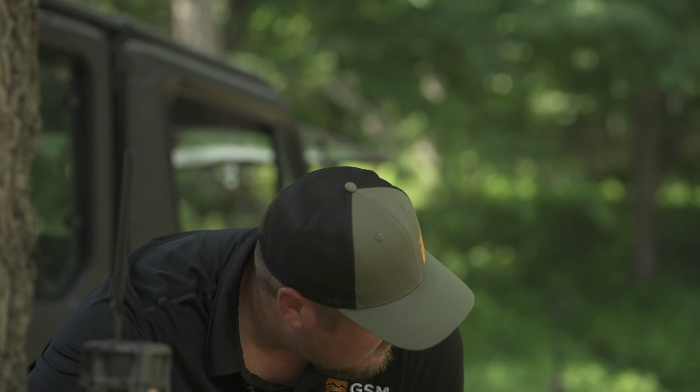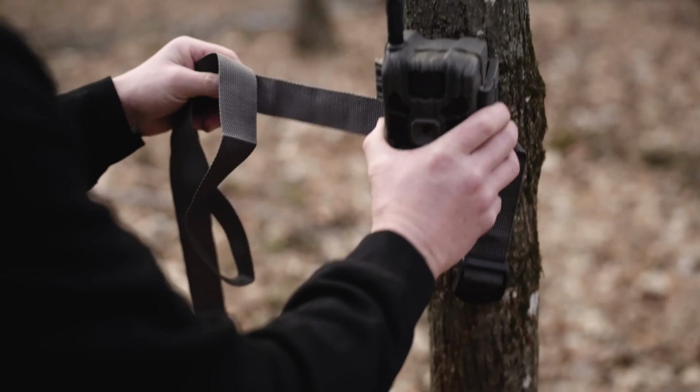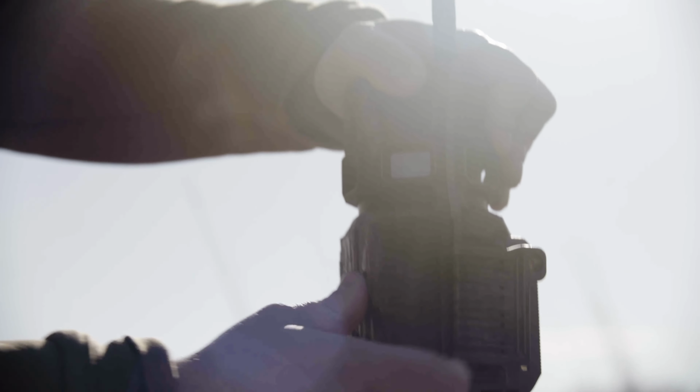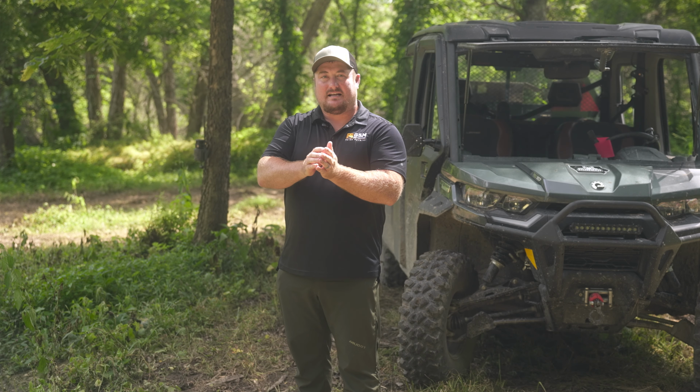Right about the beginning of September or shortly before they shed their velvet here in the Midwest, I like to go out and pretty much put a blanket of cameras out on my farm to start to gather intel of where these bucks are hanging out, where they're bedding at. And from there, I can take that intel and start to dissect it even further.